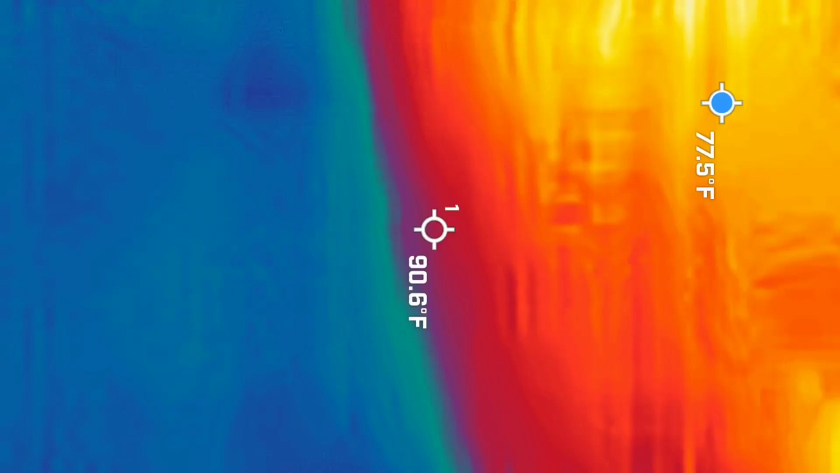I want everybody in the front that has a camera. It's 11:13. You want shooting at them? Yeah, shooting directly at them. Sorry.